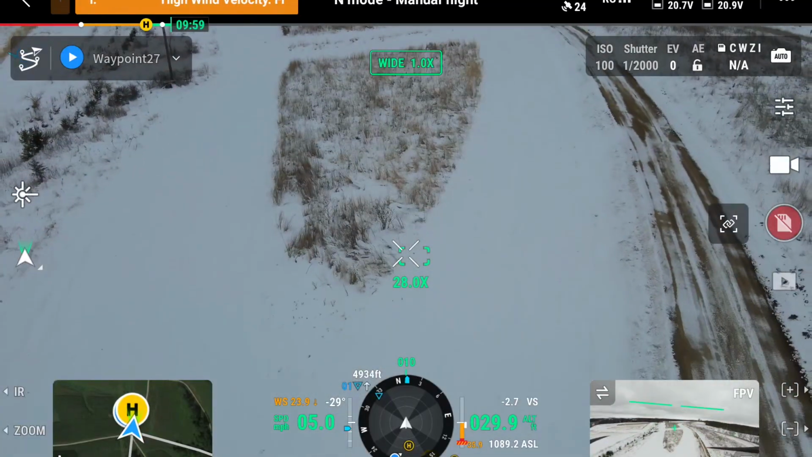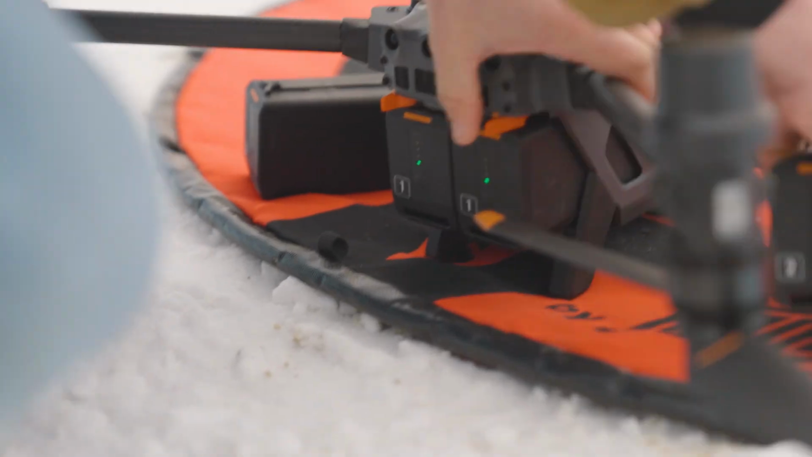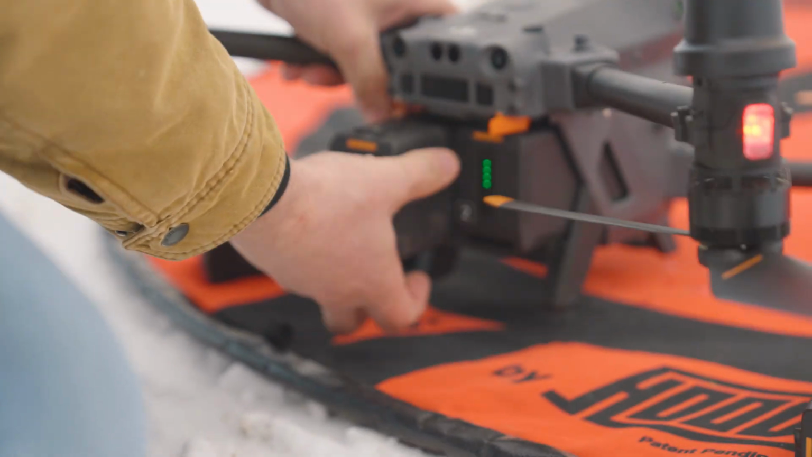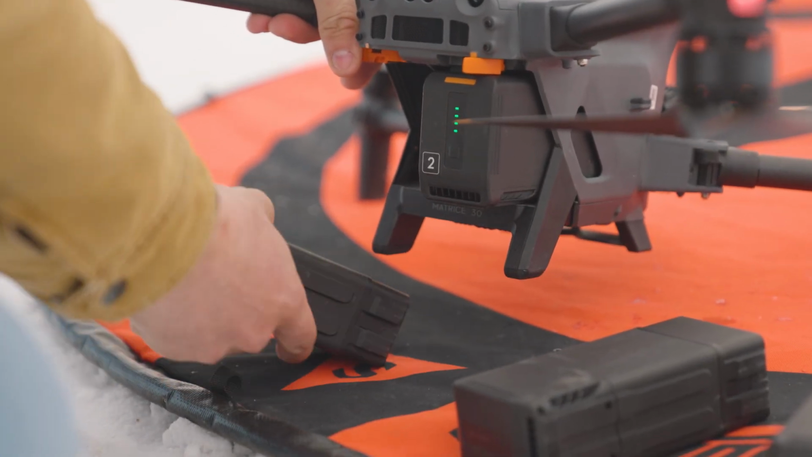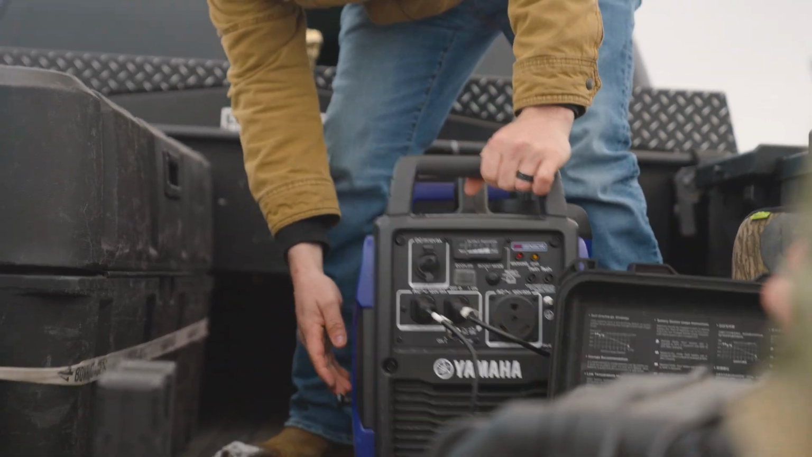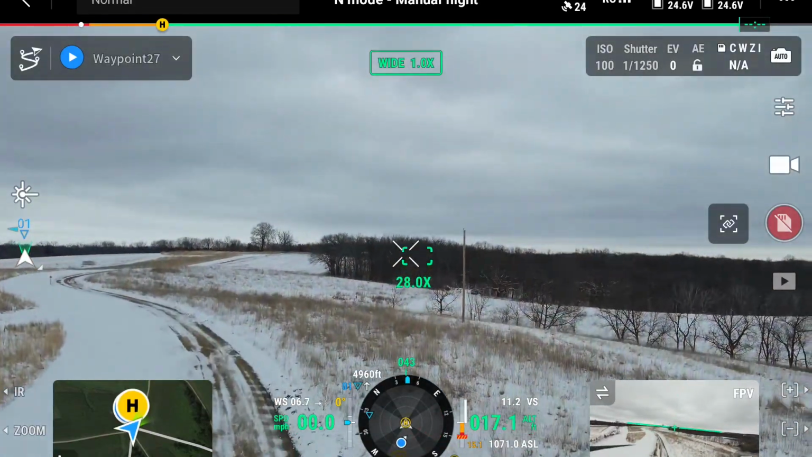Coming in for new batteries. Impressive. Very, very cool.